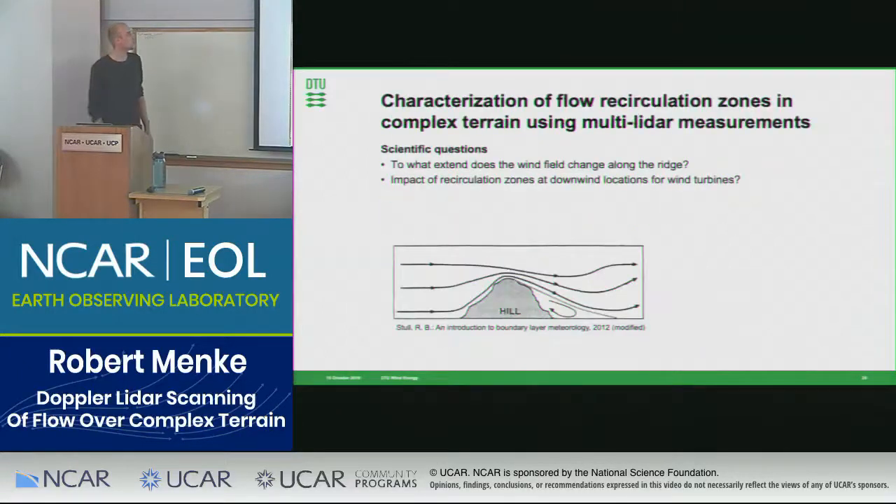So next I want to move into a study of recirculation zones that we observed and also anticipated to form behind the ridges. We mainly focused on the questions of whether we can see recirculation as a two-dimensional phenomenon, or if there's a change along the ridge, so like a third component.